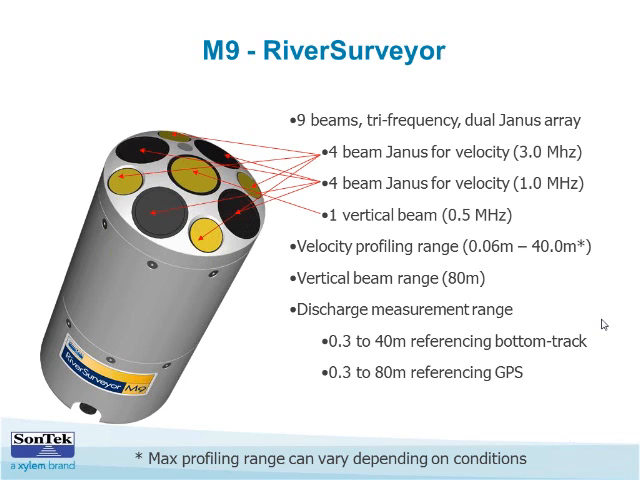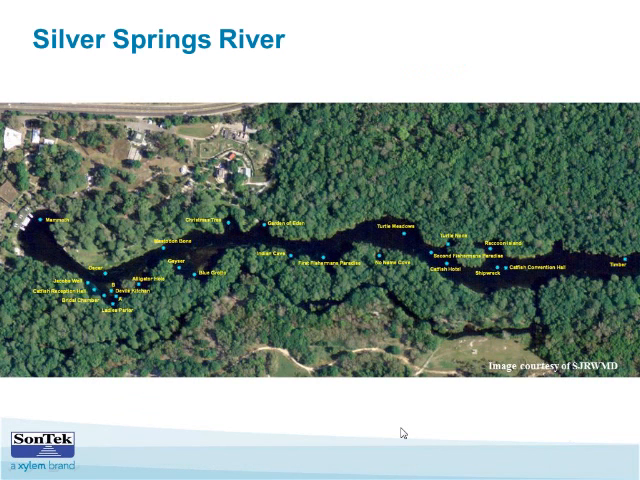And up till now, just like Mitch and his team, we've been using it in the service of river discharge measurement. But since the purchase of their M9, Mitch and his team's work has evolved beyond discharge to include some new requirements and goals that Isaac's going to talk to next.